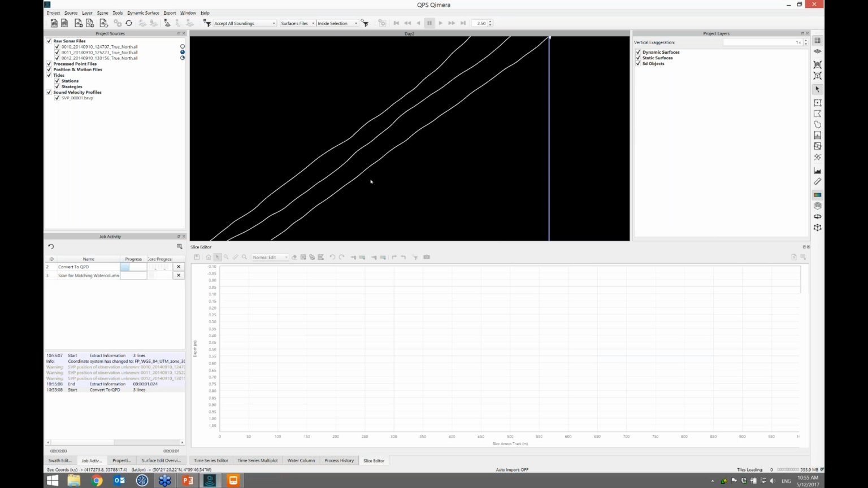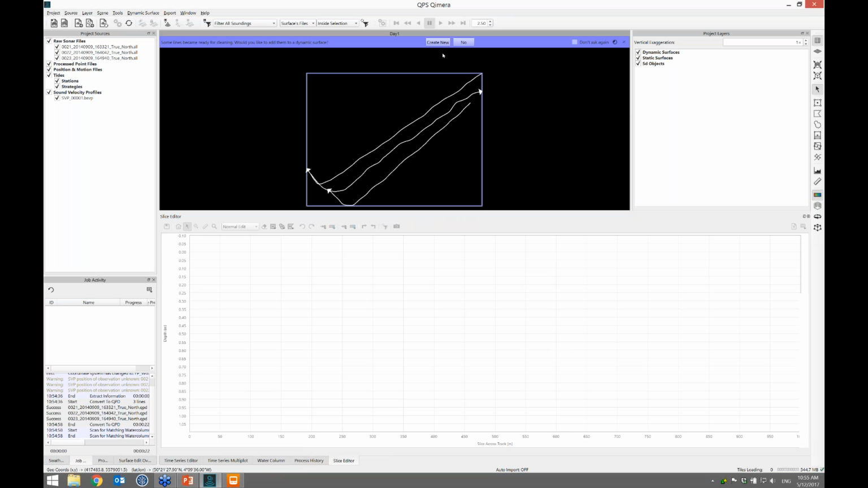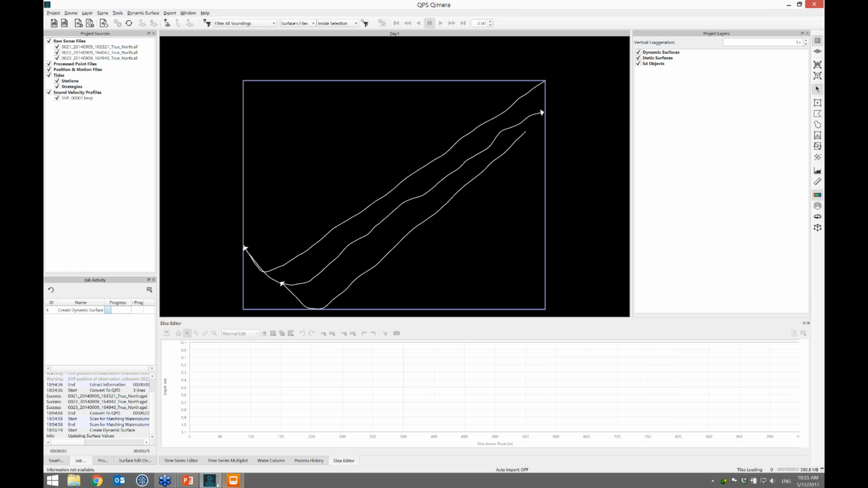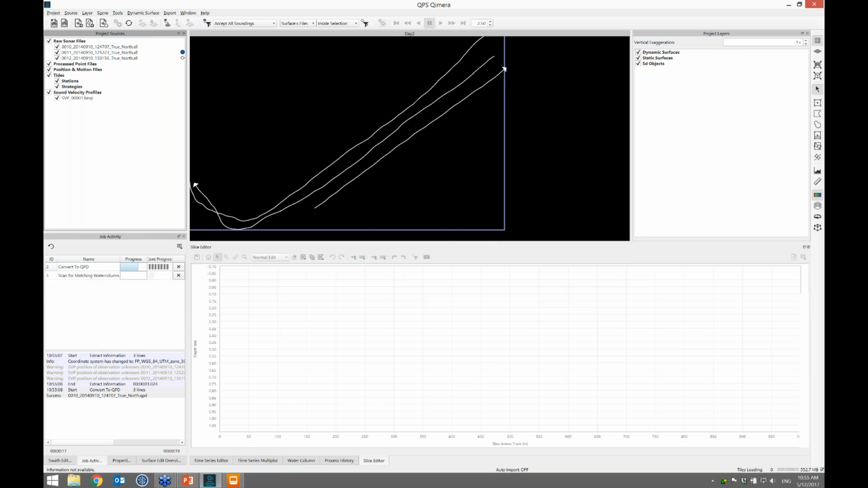So while that's cooking up and converting, let's go back to the first day's project here. It's prompting me to make a map. I say, yes, let's make a map. 50 centimeters suggested. That happens to be the deliverable that we need. So we'll let that cook up, and I'll bop back to the second day, which is over here, which is still converting some of the .all files into QPDs.